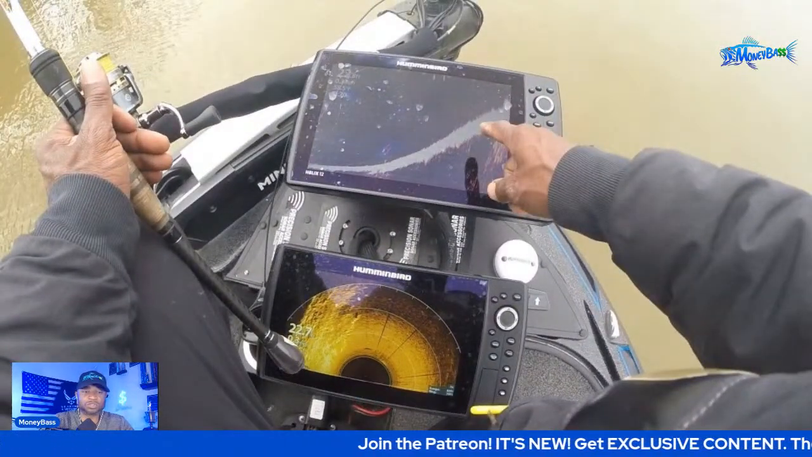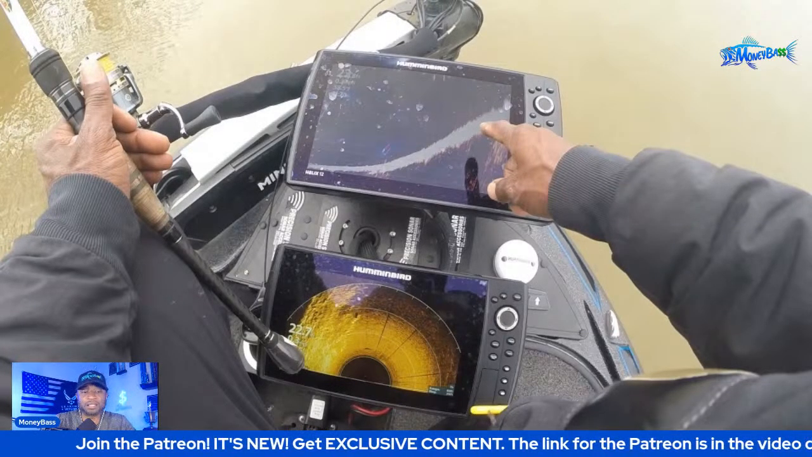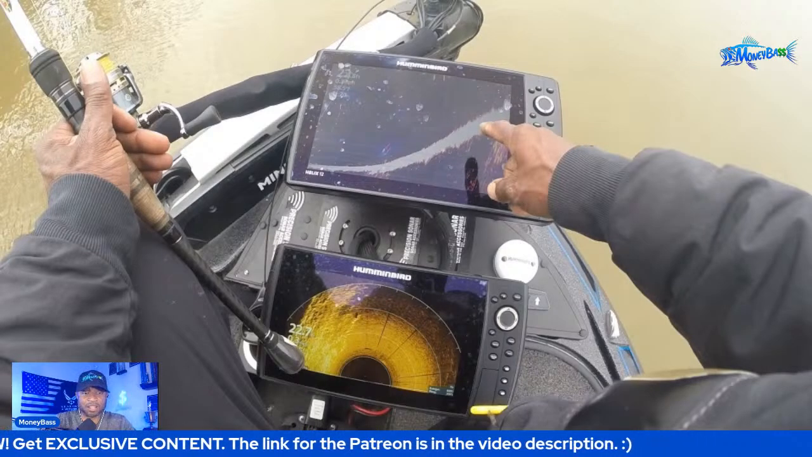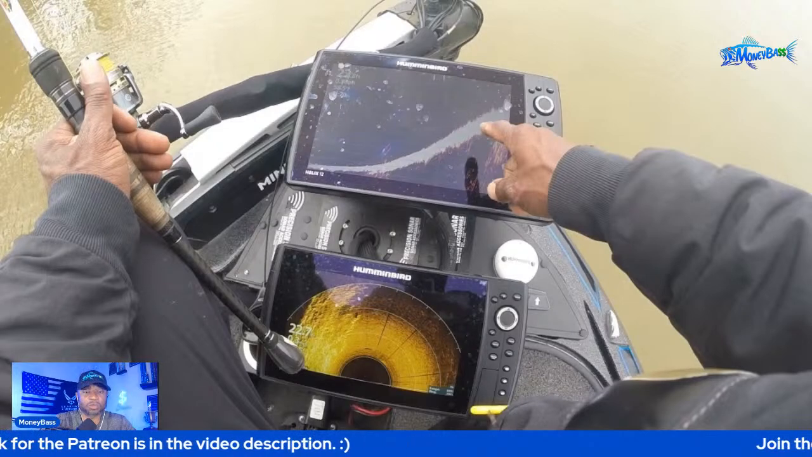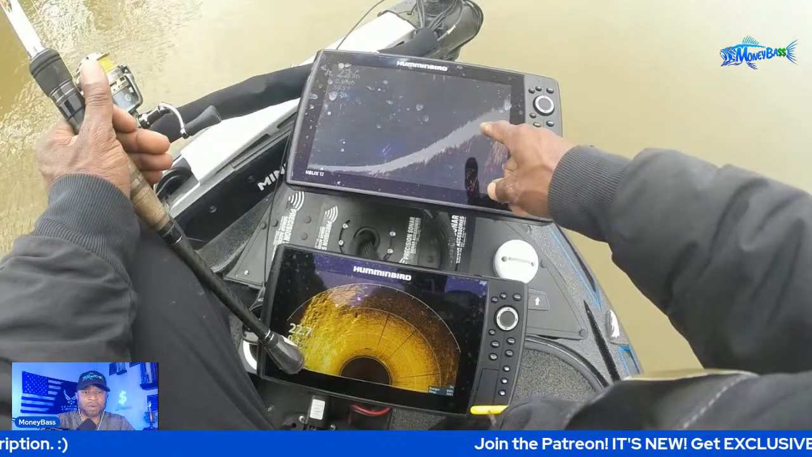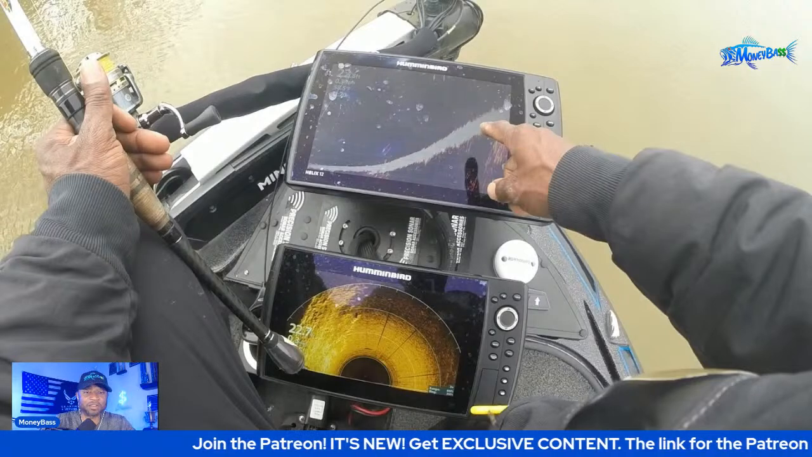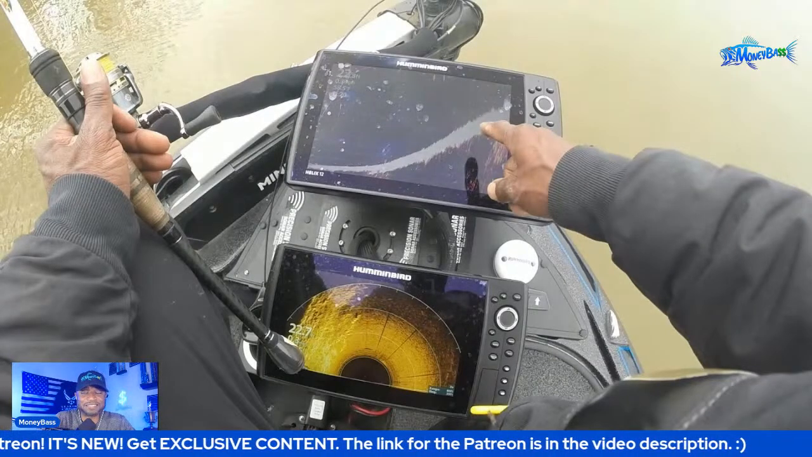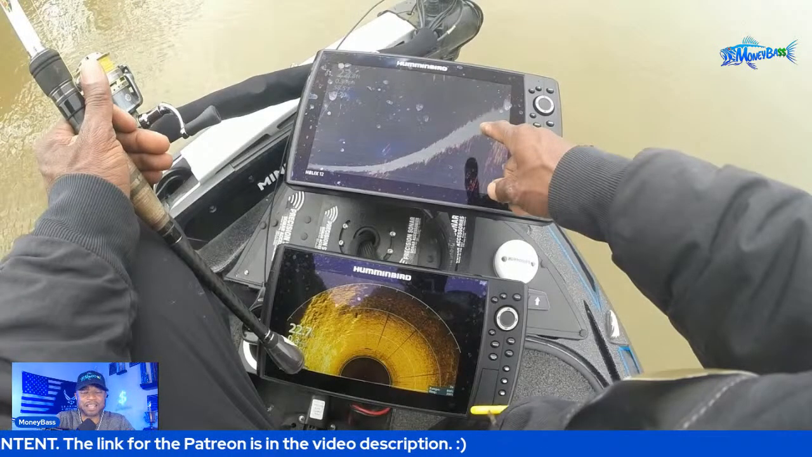All right, and so just this footage right here is from an actual tournament. So if you're familiar with reading the 360, if you look down here on that left-hand side, you can see that area where it has a stronger return. It's kind of brighter. Those are actually rocks and hard bottom on that side. And I have the Mega Live turned directly in that area. So if you are familiar with how to kind of read whenever you're seeing rocks and things like that on that 360.